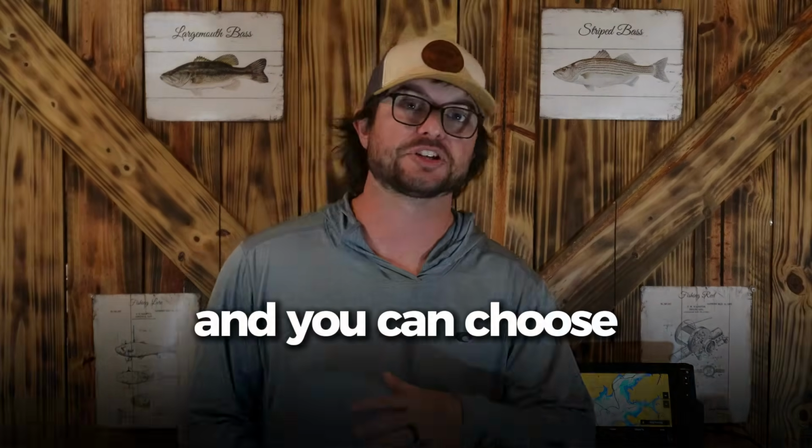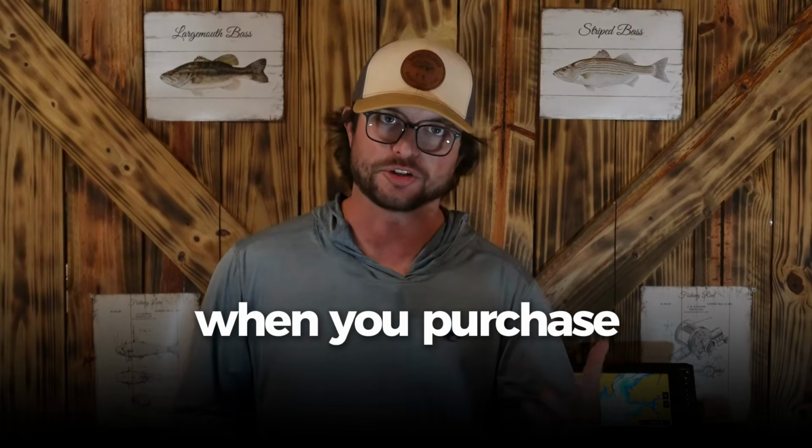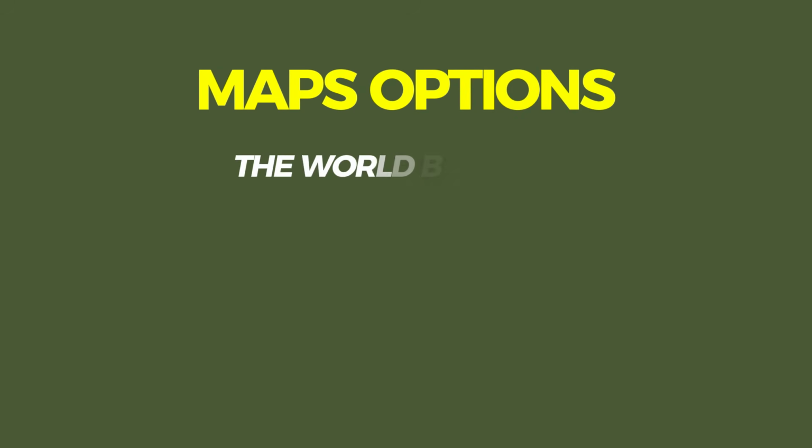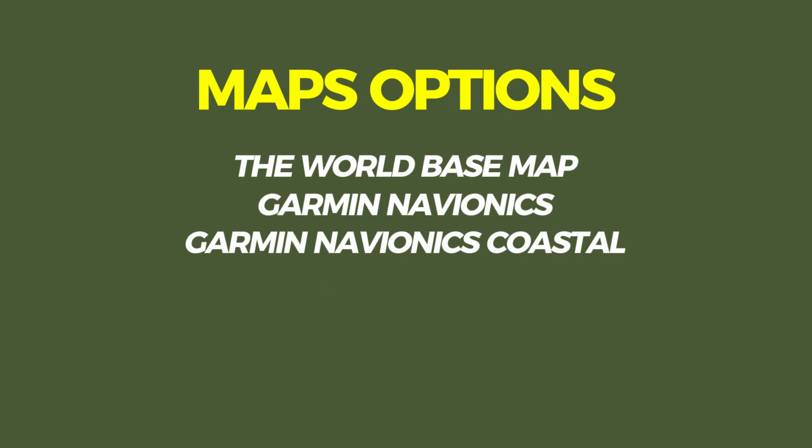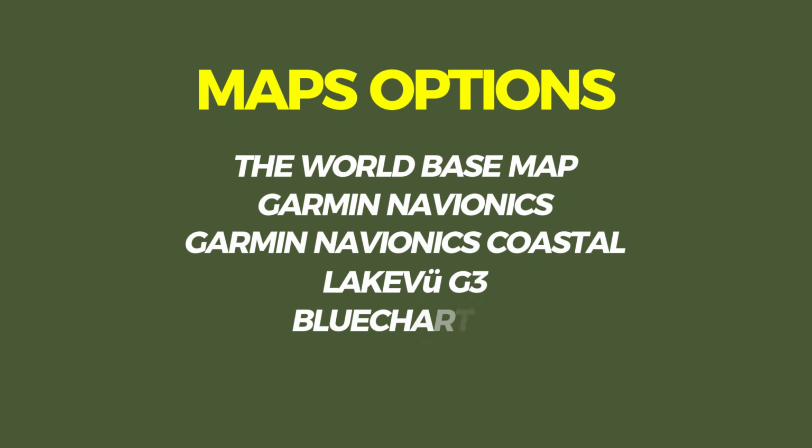It comes with pre-downloaded maps already, and you can choose which maps you want when you purchase the unit. And your options are the world-based map, Garmin Navionics Inland, Garmin Navionics Coastal, US Lakeview G3, and Blue Chart G3.